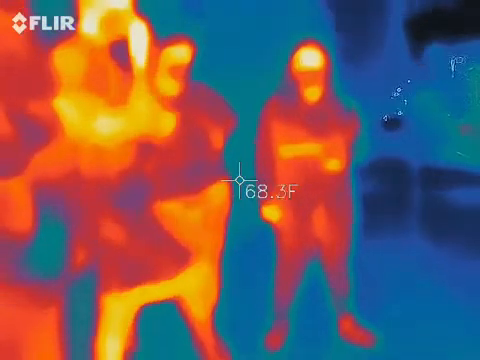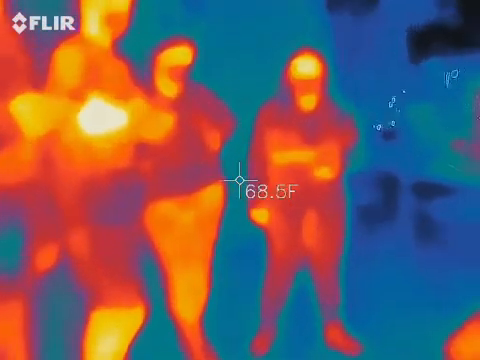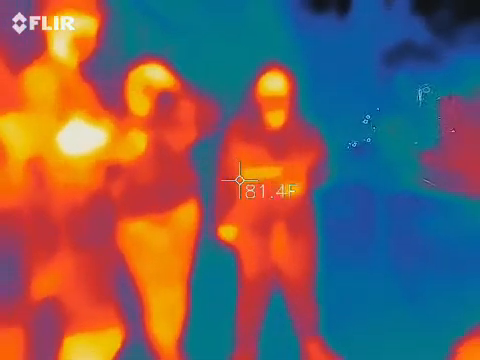The top one is humidity. We don't care about that. That's a whole different science. We're not getting into that complication. It's the temperature that I'm more concerned about. We're going to talk a lot about thermal imaging in the first location, but yes, you get both of those.